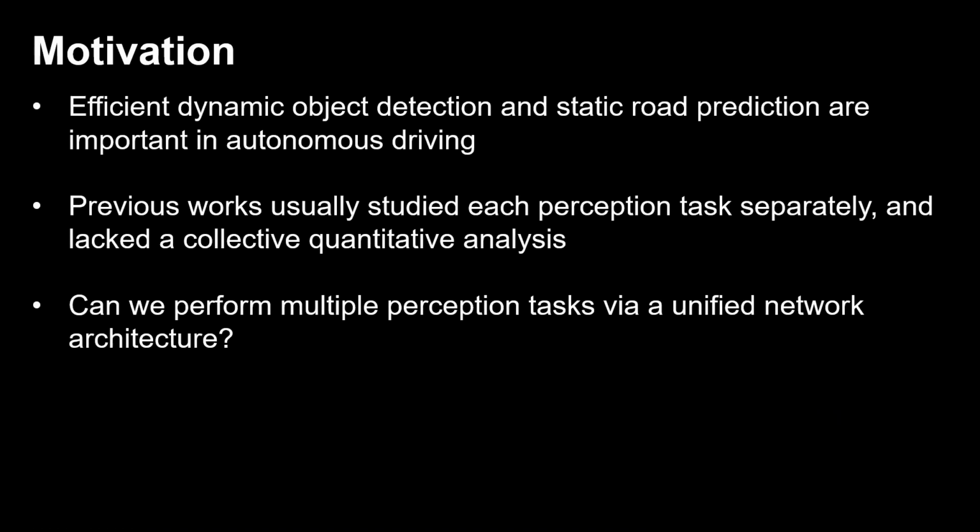Detecting dynamic objects and predicting static road information such as drivable areas and ground heights are crucial for safe autonomous driving. Previous works, especially those using deep learning, focused on improving each perception task separately, with task-specific network architectures and evaluation metrics. This task-specific solution is inefficient when dealing with multiple tasks and lacks a collective quantitative analysis.